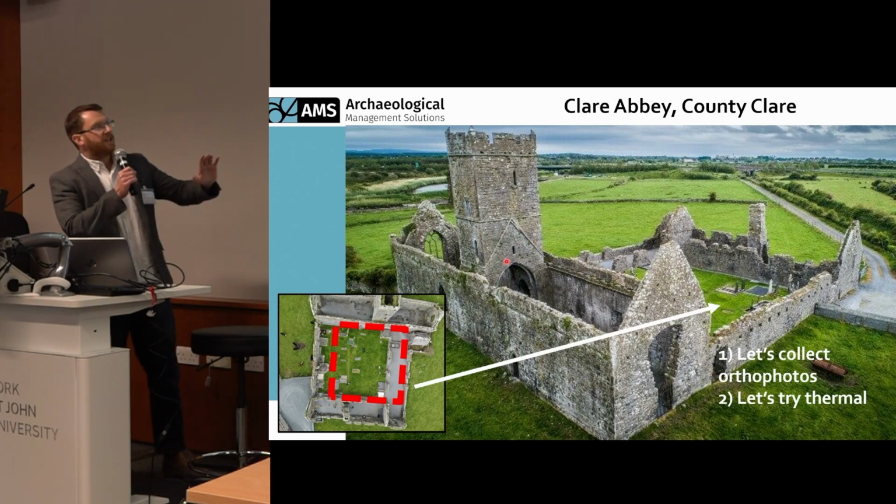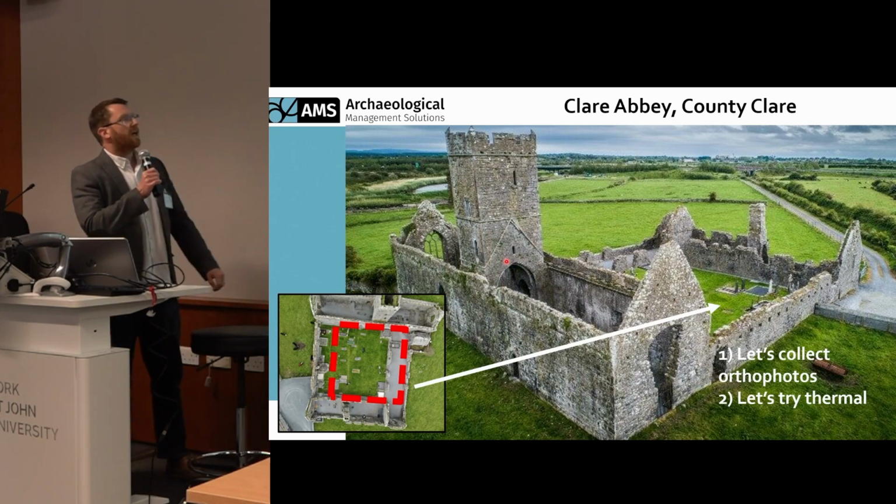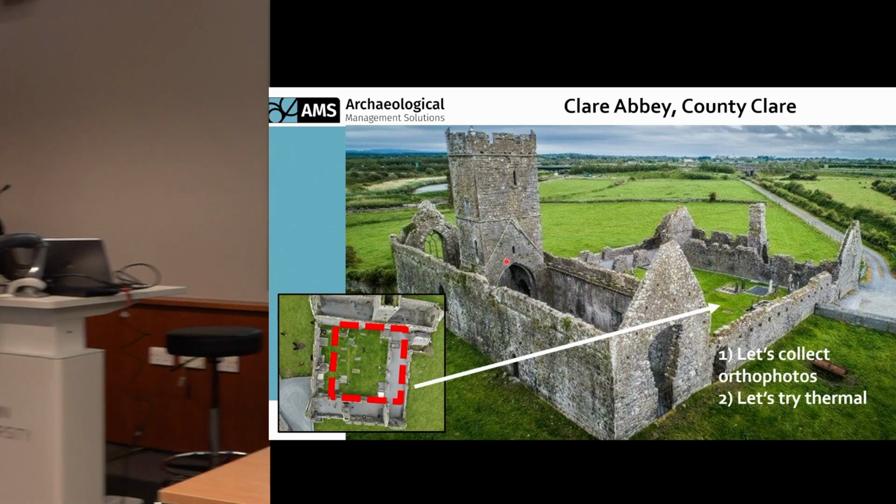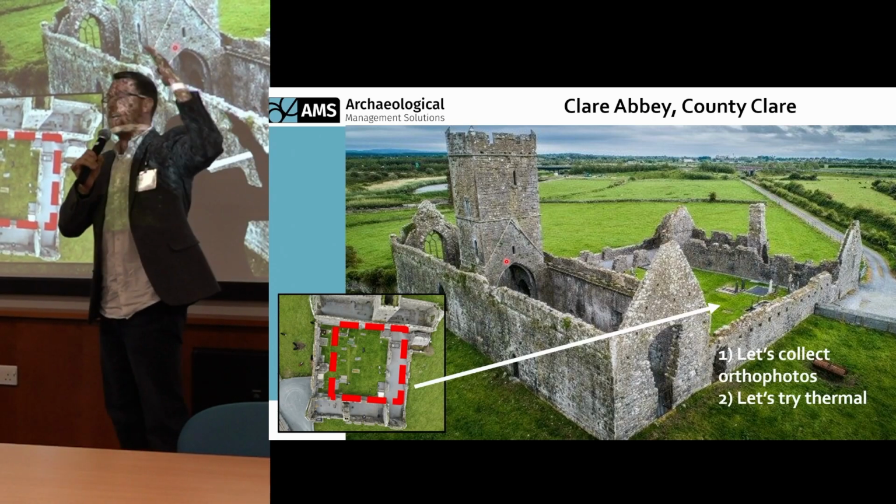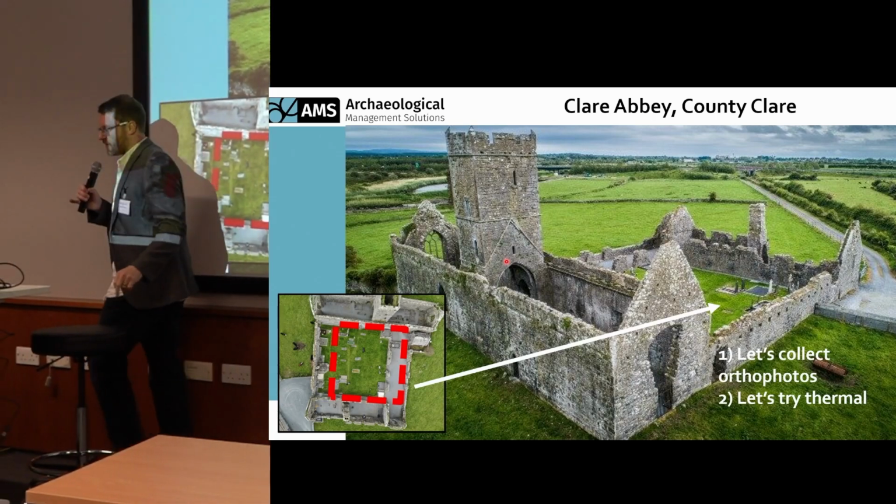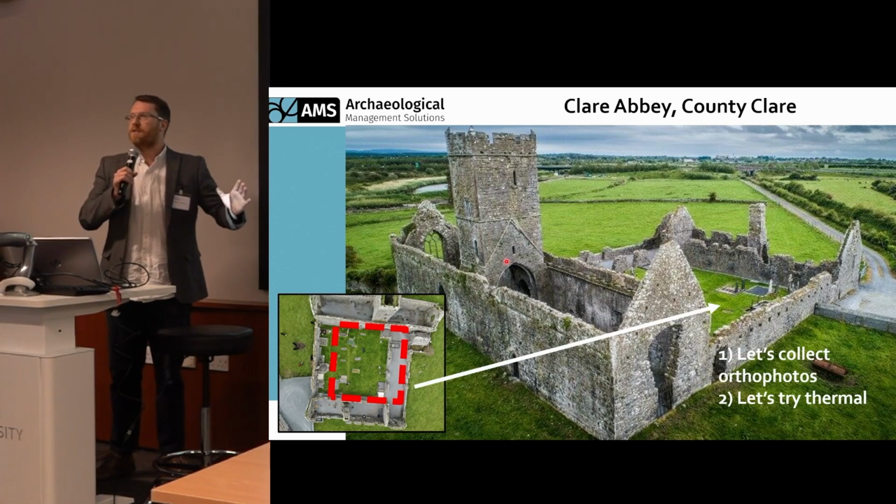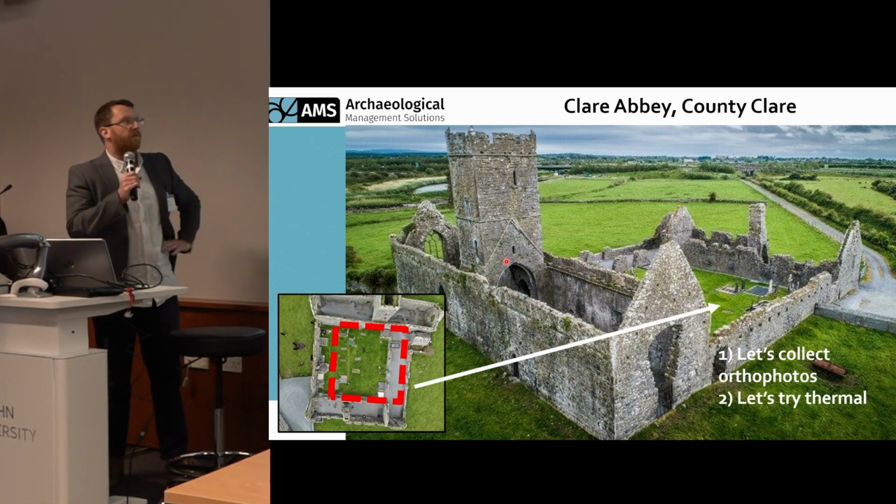The background to this, and this is very much our story of how we got into thermal imagery in Ireland. I was doing a survey over at this chimney stack. This is Ireland's version of the Leaning Tower of Pisa. We can't quite see it there, but it's quite an angle. The Office of Public Works commissioned me to do a survey at the base of it and just see how deep it is so that they can work on ways of shoring it up and so forth. So that was my job.